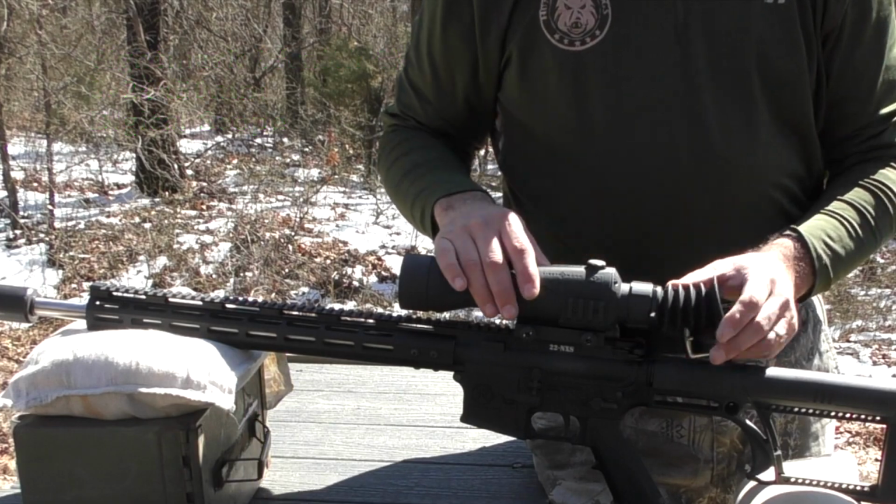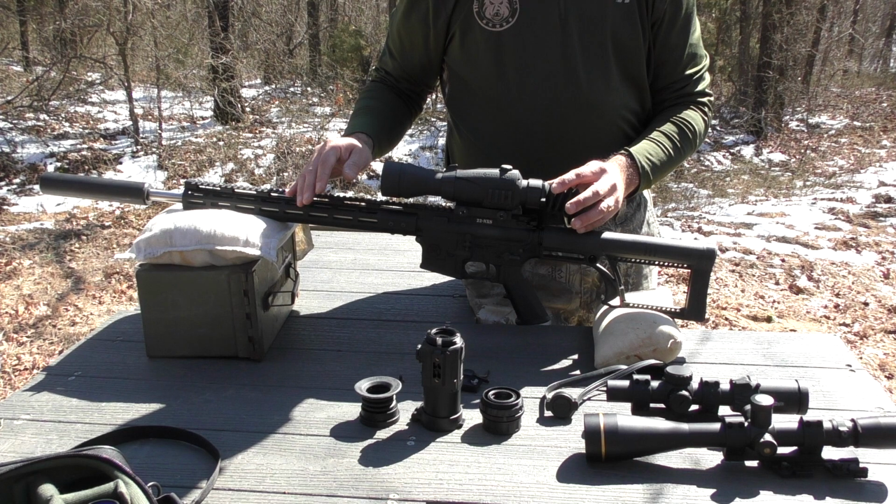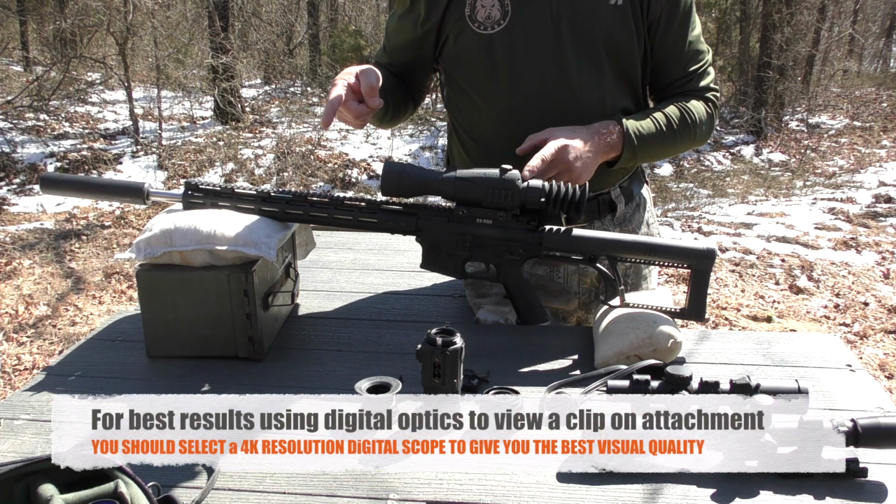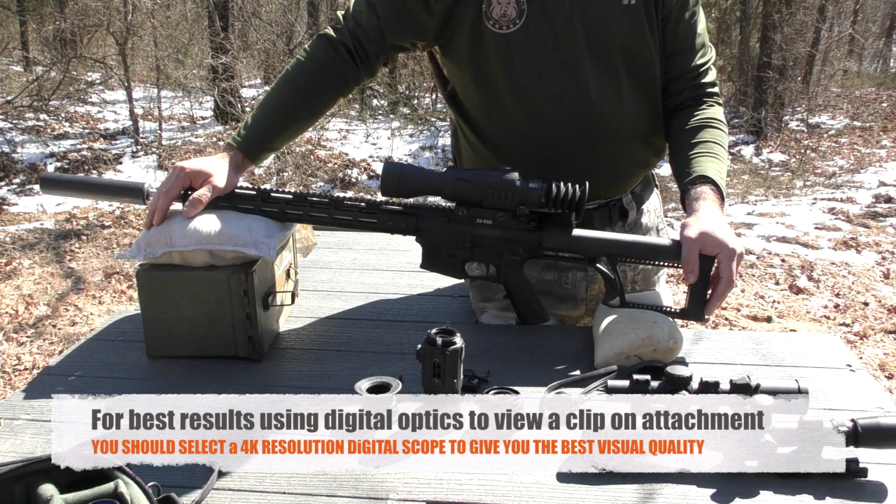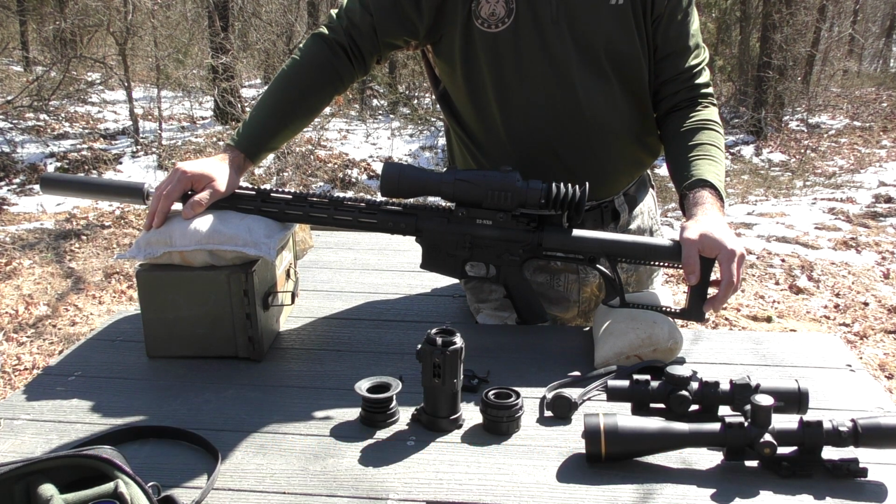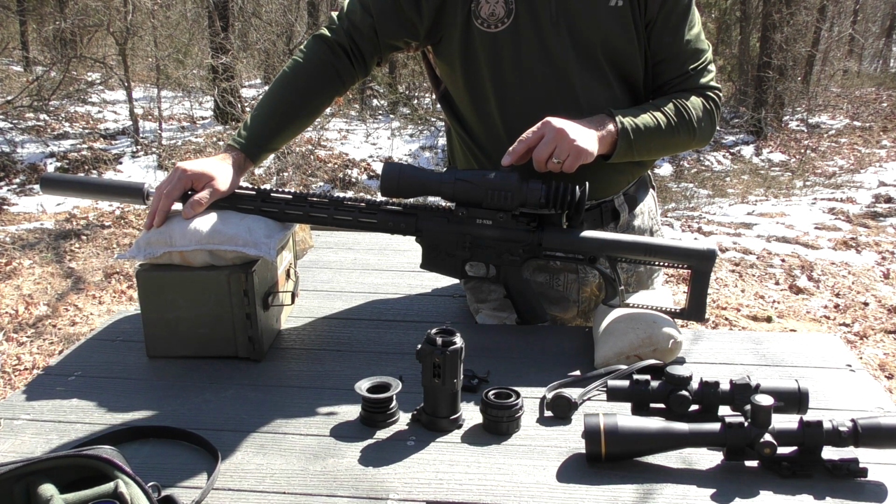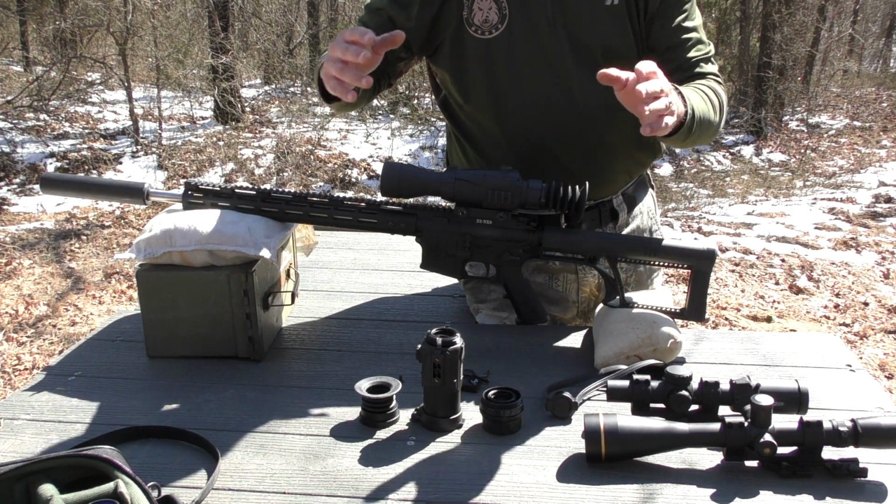So when I put the clip-on in front of the digital optic, you're actually looking at one screen in the digital optic that is looking at another screen on the back of the clip-on. While not optimal, and it doesn't give you the very most rich and detailed view that's possible, what I was able to do was perform the recording function on the digital scope of what it's seeing on the back of the clip-on and bring you the videos.